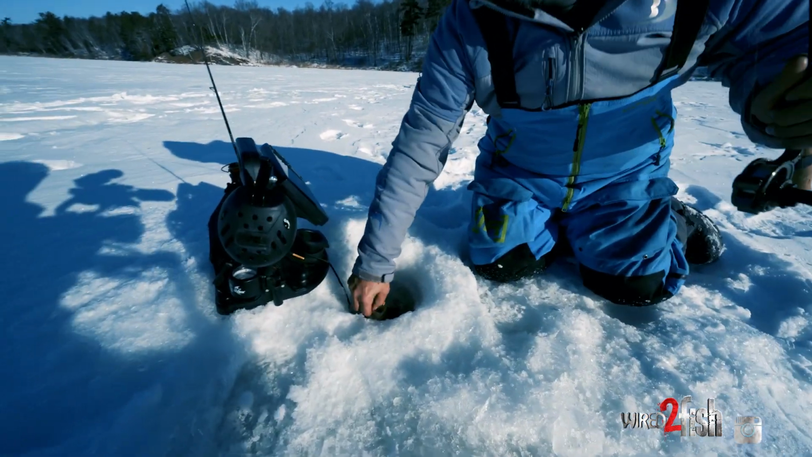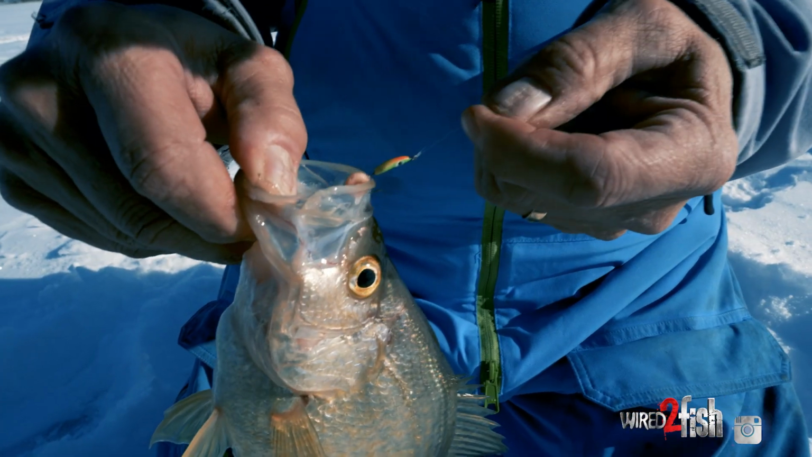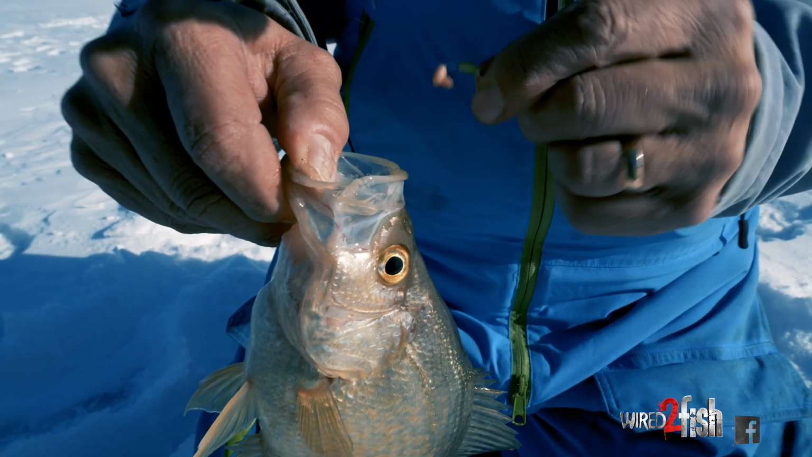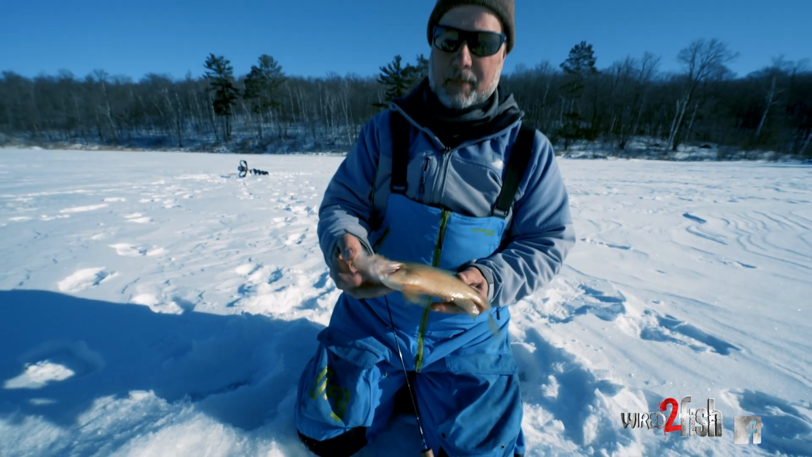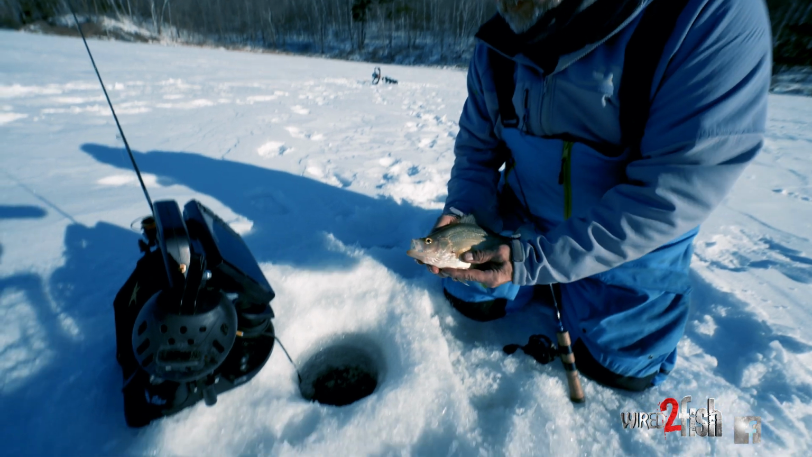Look at this guy here. That's a good, nice fish there. It's the kind we like to catch. So there we go. Just a little bit of downsizing, got him to cooperate. Whoa. So yeah, it's a good quality fish. I think I'll let her go.